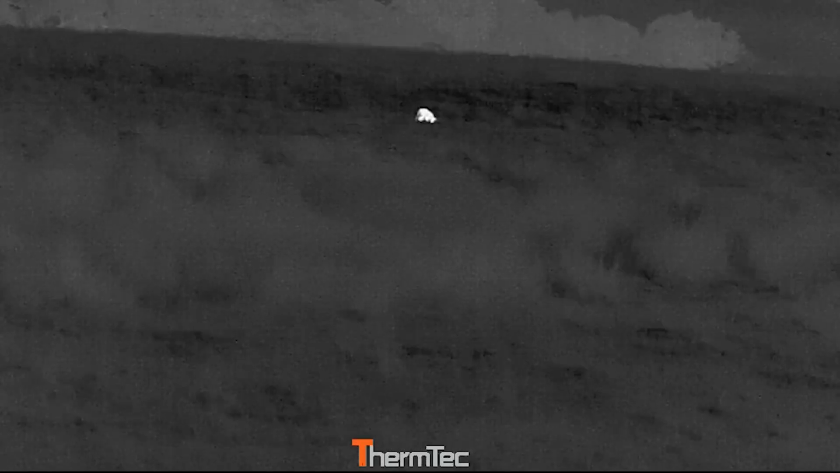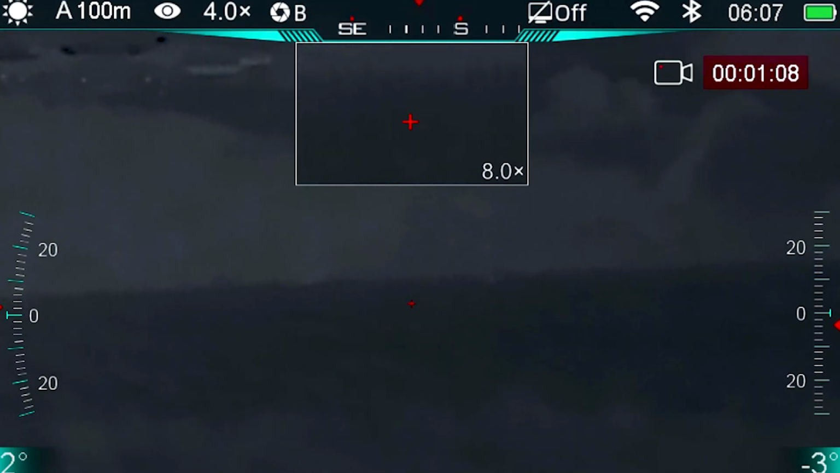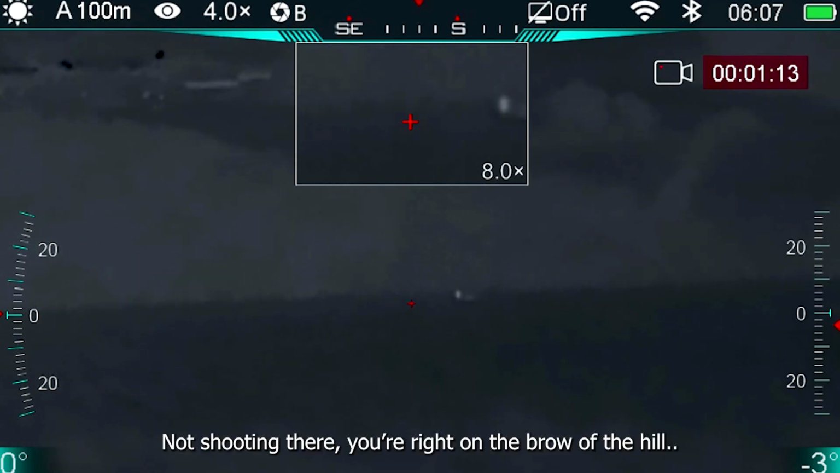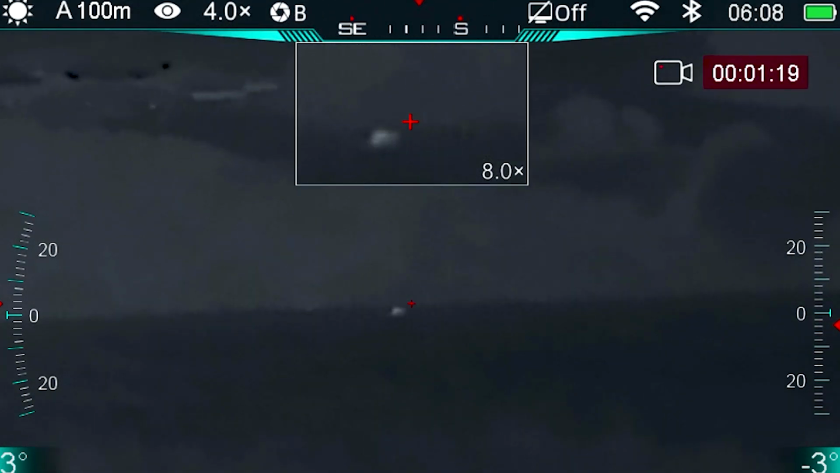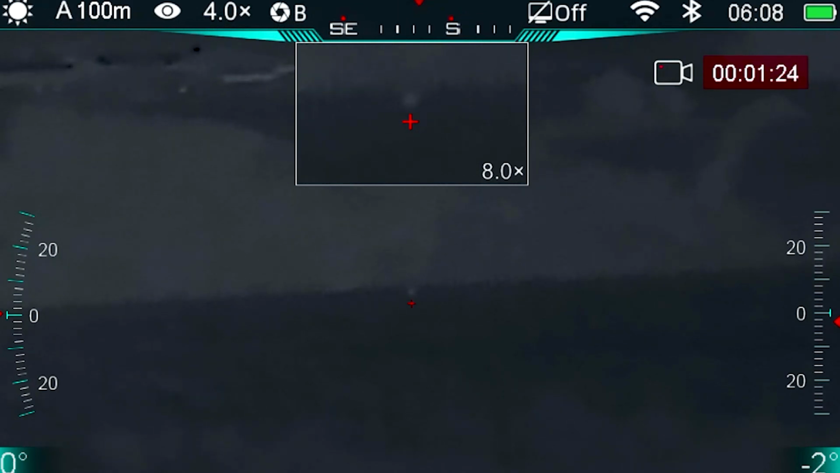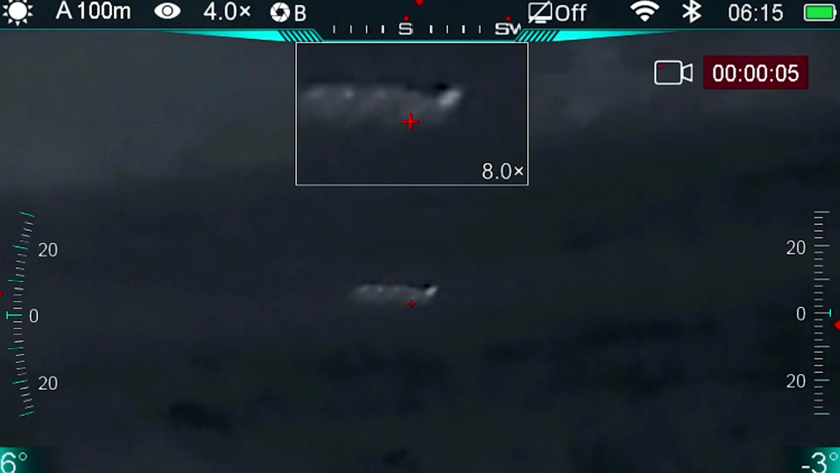It's on a mission. I might get a shot on it if it comes any further left. He's right on the brow of the hill. It's quite bloody as well.